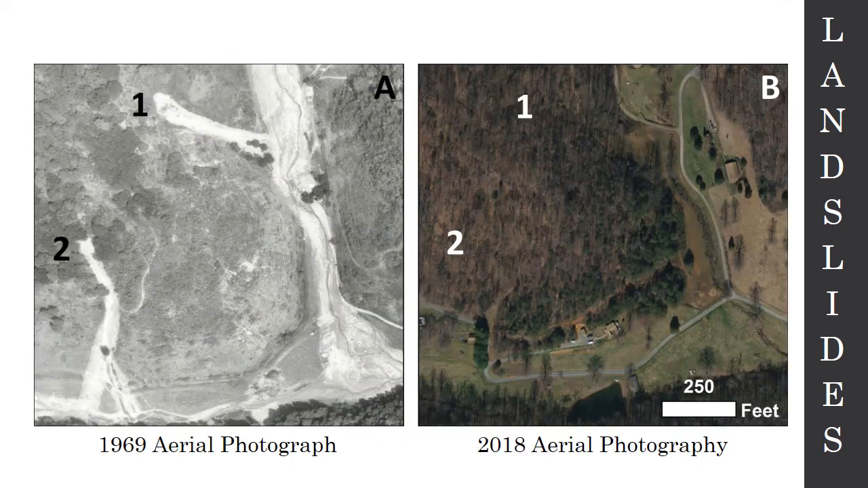So the aerial photography is really handy. It's really useful, particularly the post-hurricane aerial photography is really helpful for me as a geologist in locating where these features are. Because by 2018, it's nearly invisible. You can't see a thing.